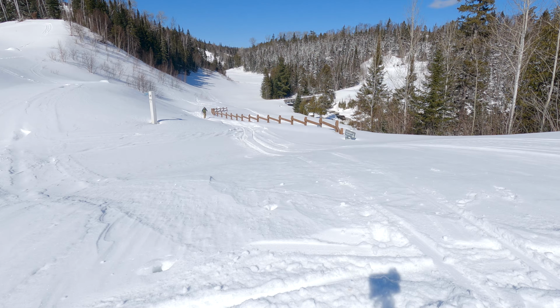Skiing back up the hill to get the GoPro camera. Huh, you still have battery life. That's amazing. I've only gone through 3.